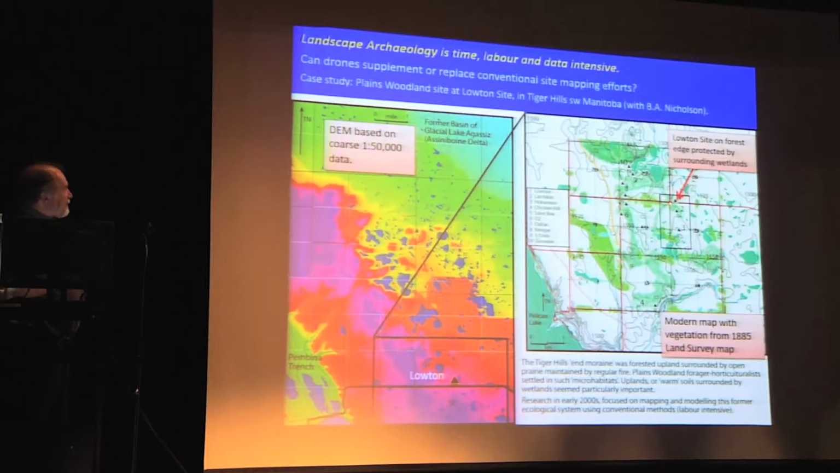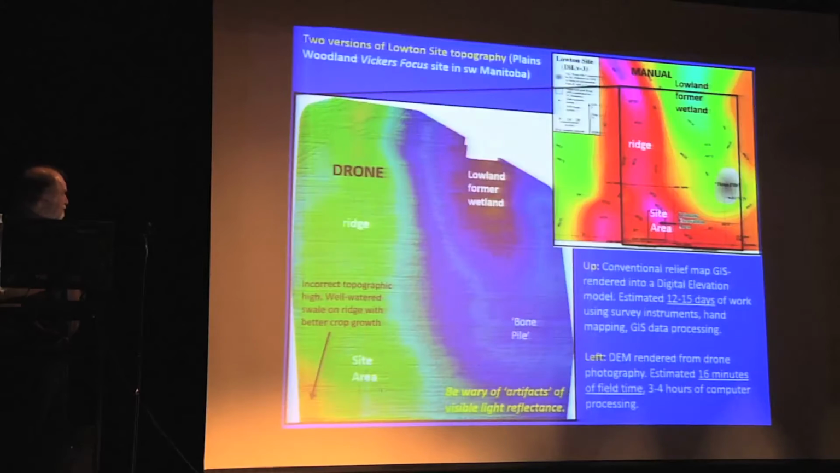So we are particularly interested in this site here, Loughton site, which is probably representing some of the most northerly of plains woodland forager agricultural cultures in the late pre-contact period at their most northerly extent in the northeastern plains.